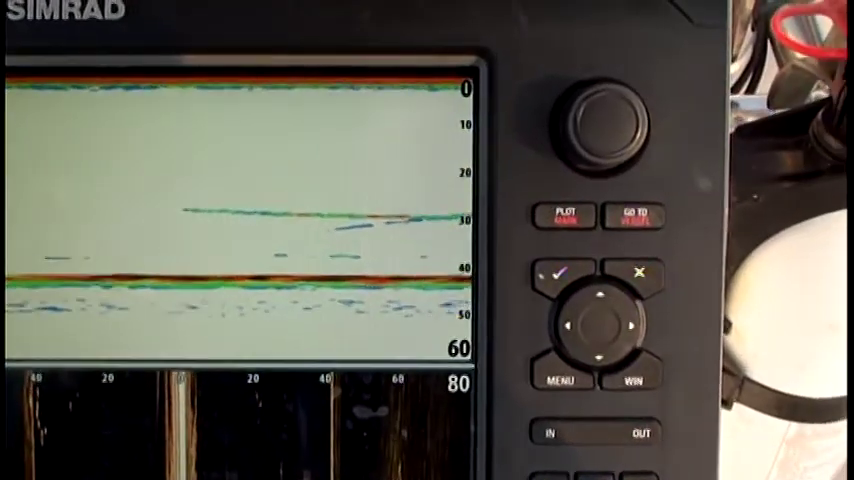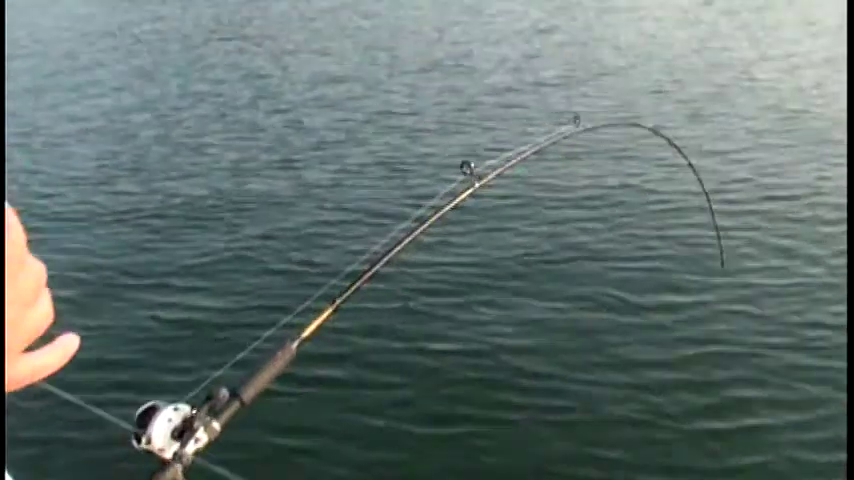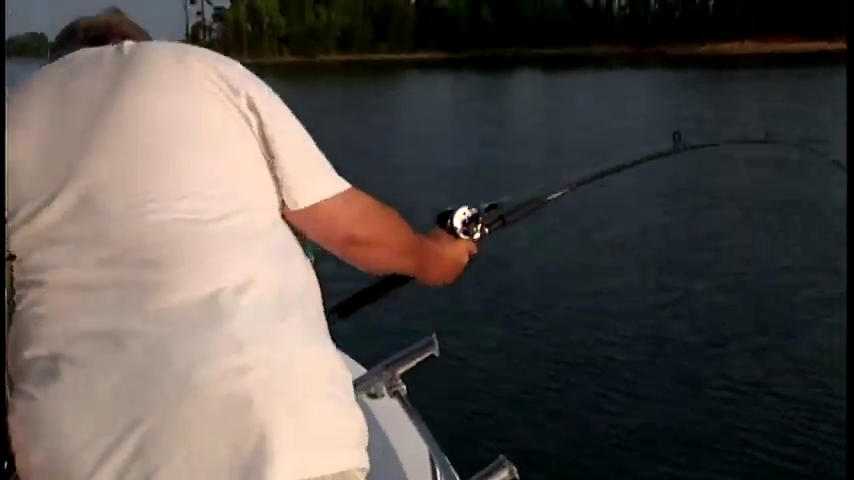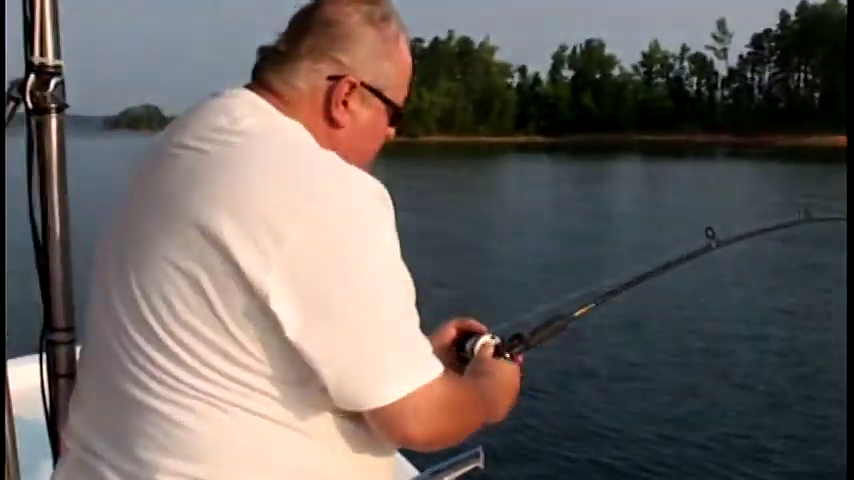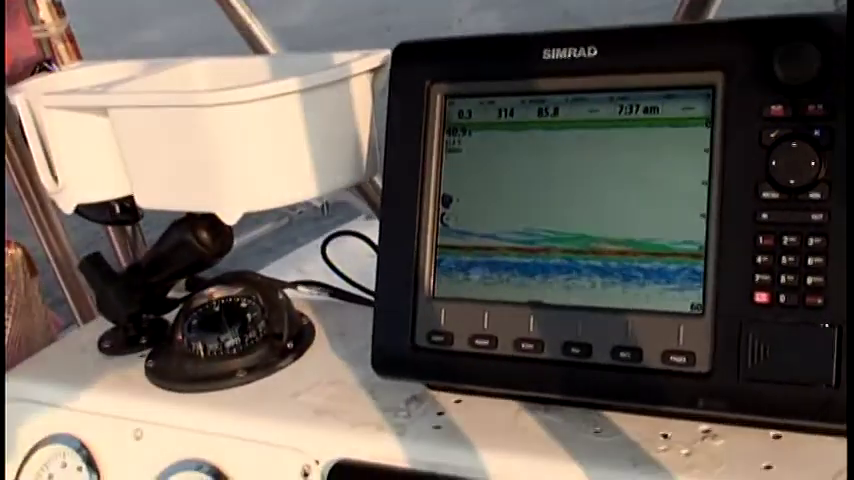Yep, 30 feet. Good marks right here at 30 feet. Fish on, Dad, fish on. Yep, 30 feet. We marked them right there. Gotta have those electronics, right, Greg? Picking them up. That's right. You can see right there. They're all over us, man.